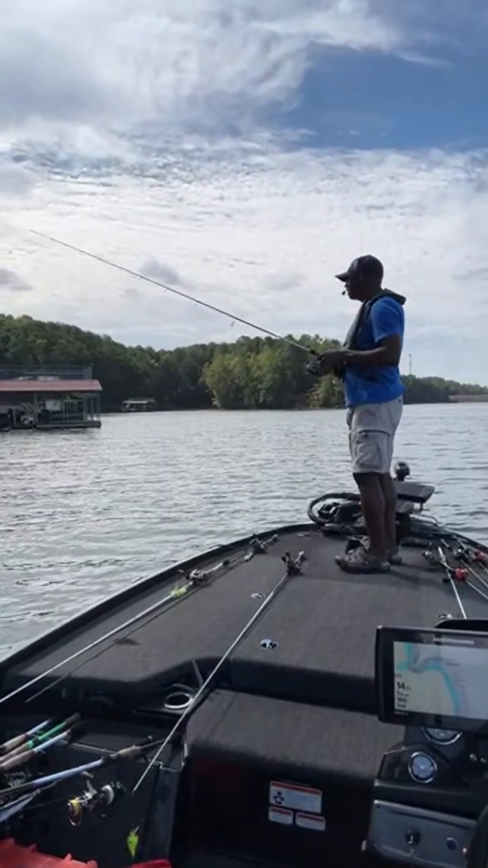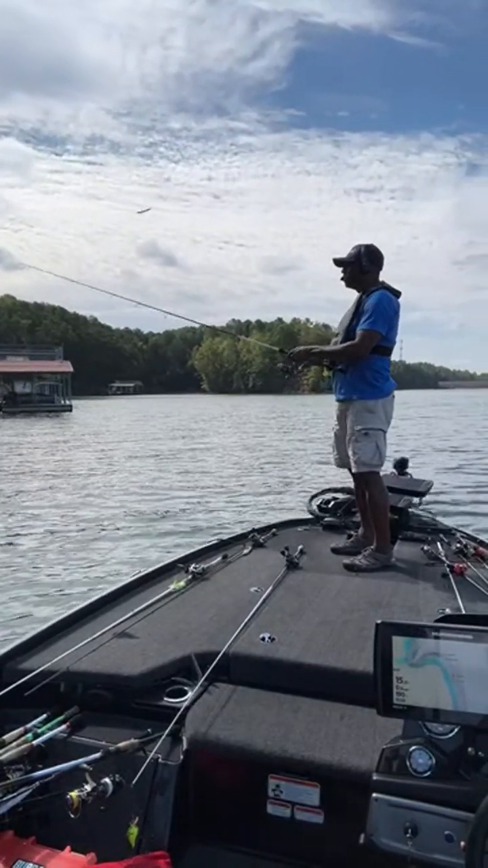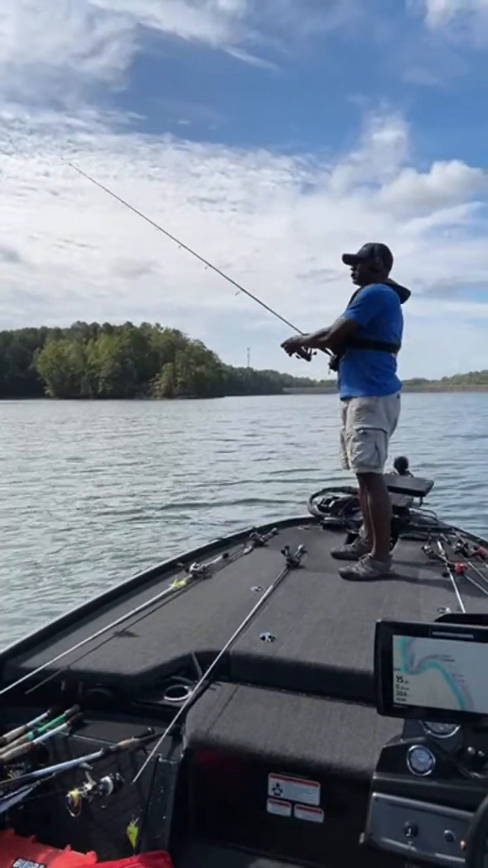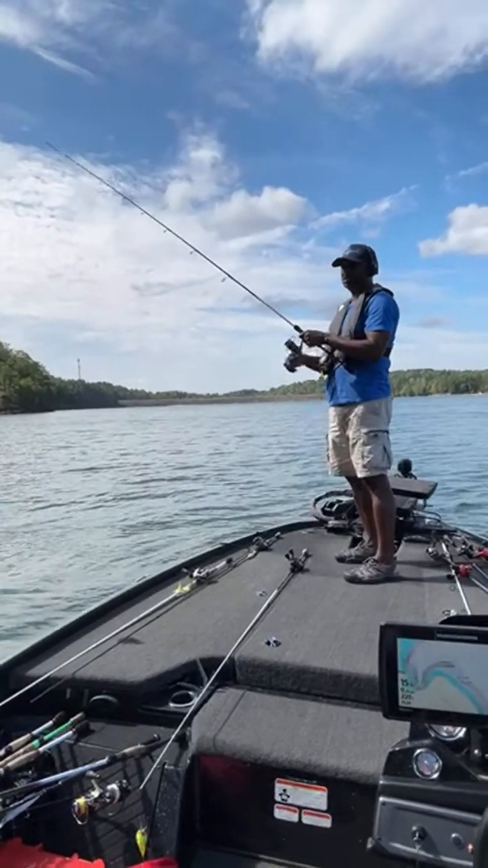Man, now this one is lovely right here. It comes out deep into the water, has a lot of branches and everything on here. So I'm going to make this cast right here and bring it right parallel down with the trunk of that tree. I got it right where I need it to be, I think. Hopefully it's not in those branches too bad.